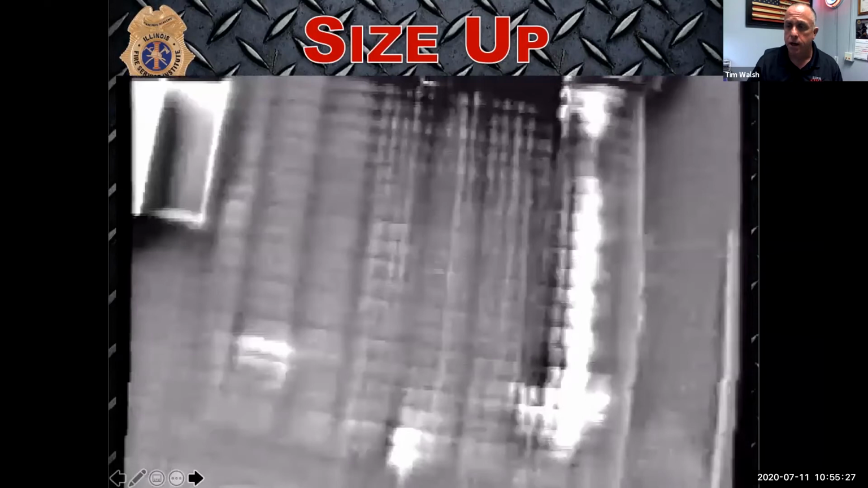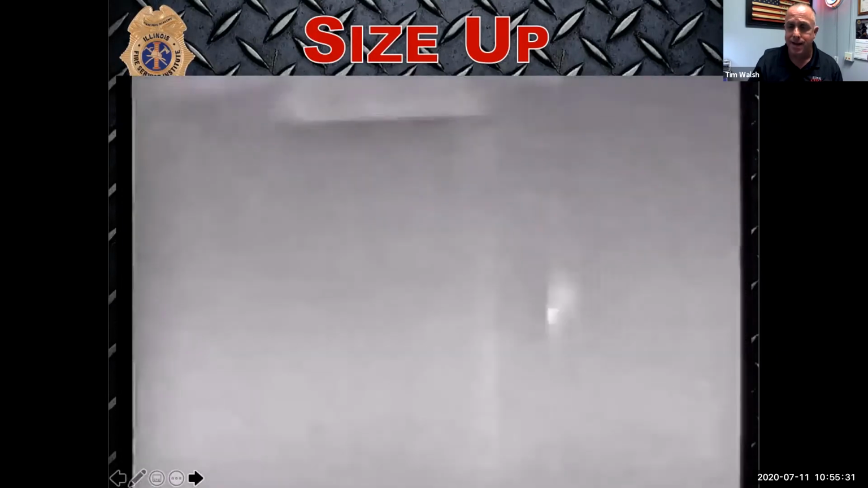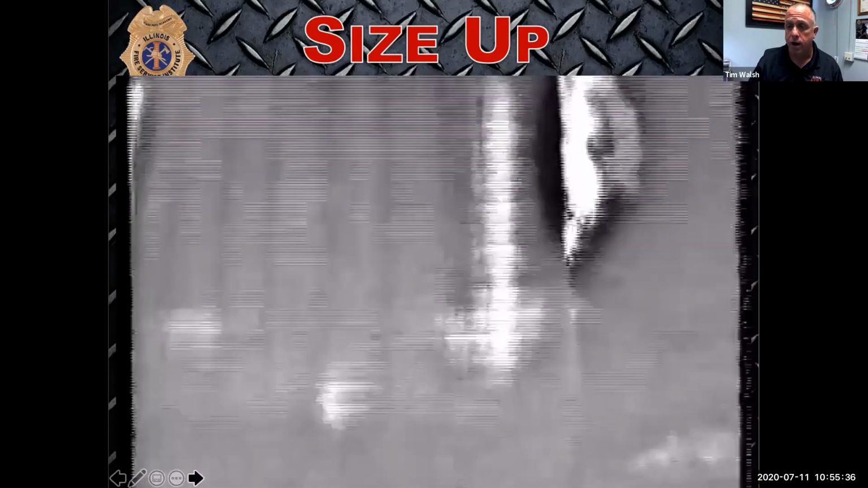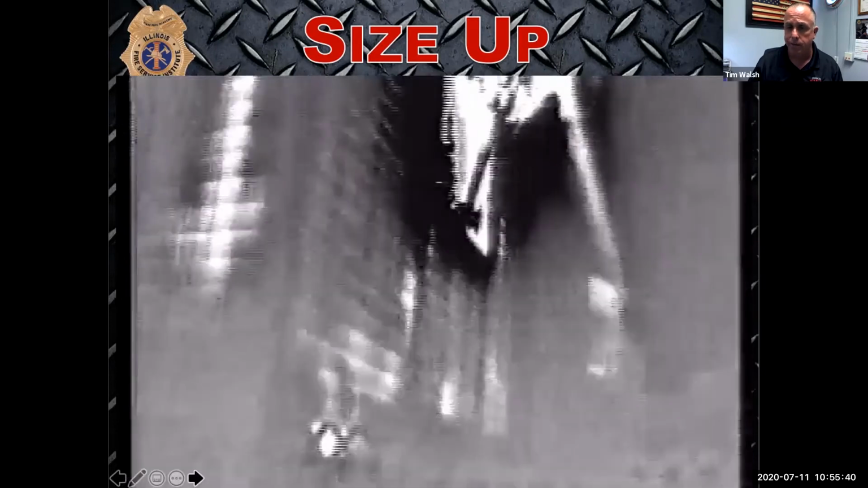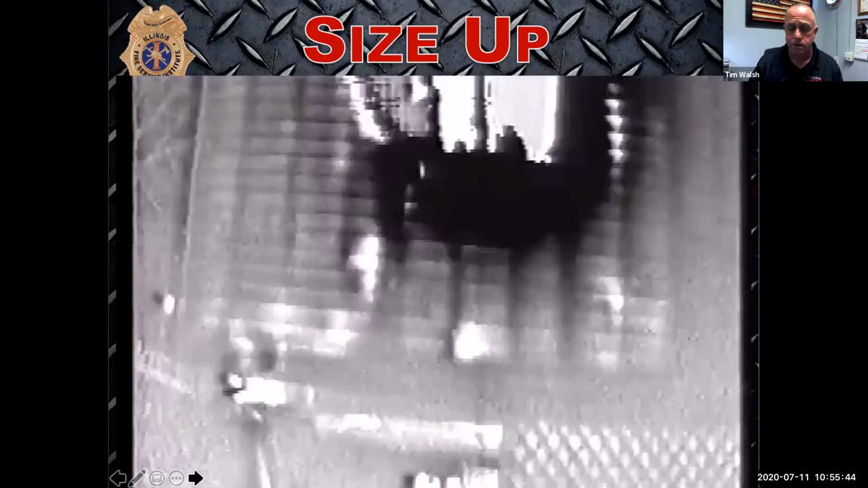So it's really a great tool for first two personnel, the ones sitting in the right front seat, to take off that rig to help you locate a fire so that you can make good fireground command decisions and good tactical decisions based upon the information you're getting. Like we talked about earlier, it's a tool to allow you to make good decisions. Jeff?